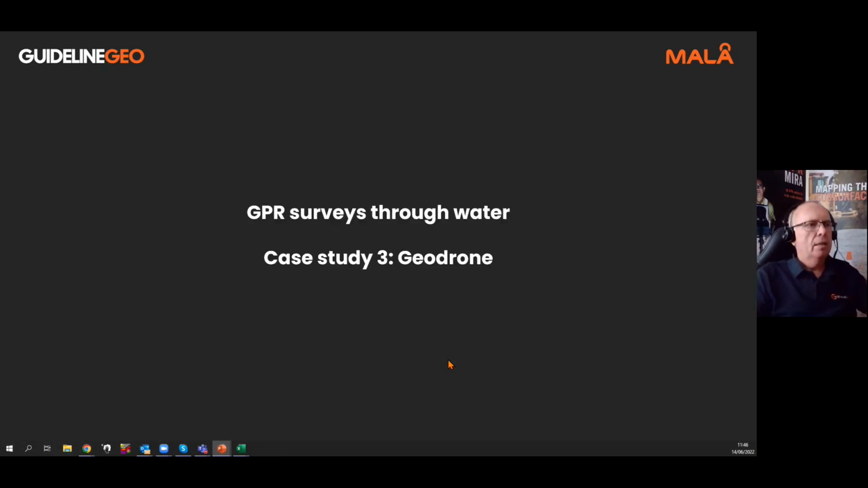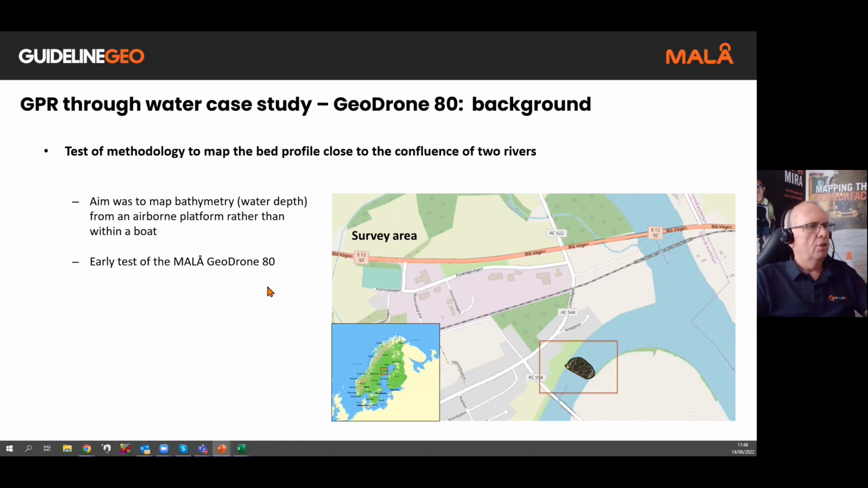And then finally, I was going to look at an application that I mentioned earlier, and that is mounting the GPR on a drone, or what we refer to as the Geo drone. This was one of the early tests that were made of the Marlow Geo drone. It's an 80 megahertz antenna. The aim here was to map the bathymetry, or the water depth, from an airborne platform rather than from a boat.